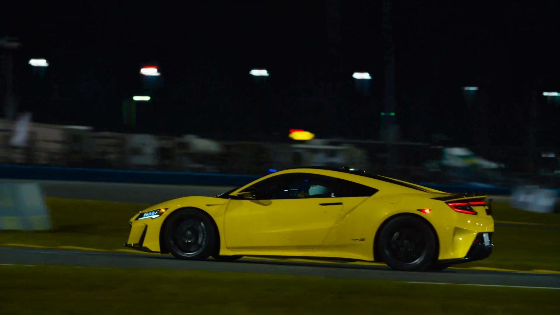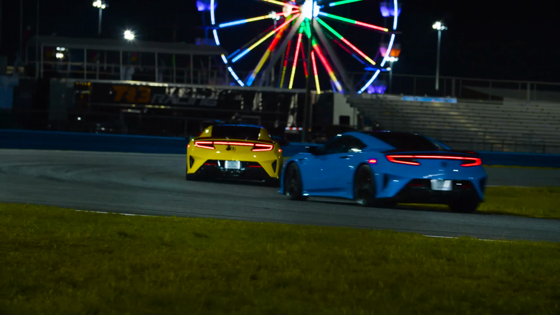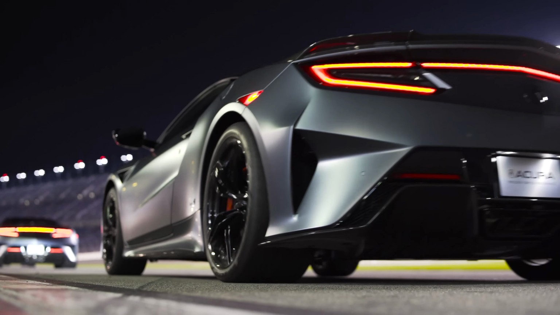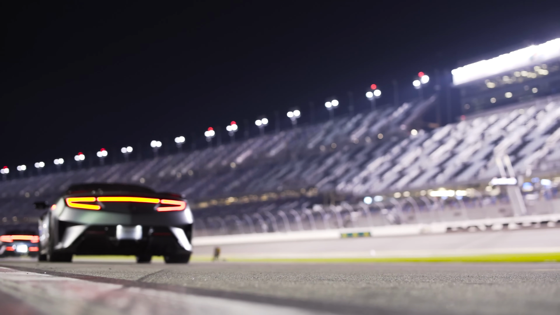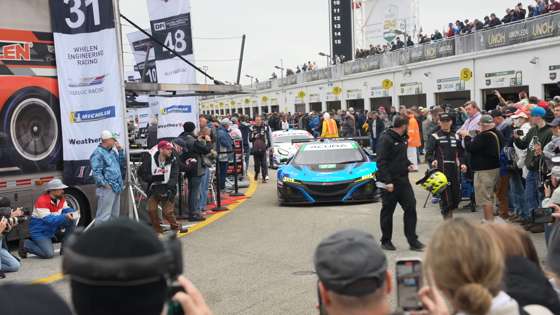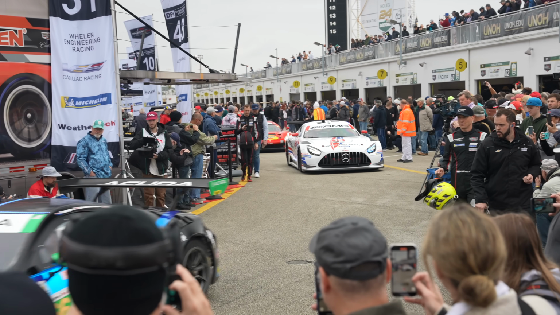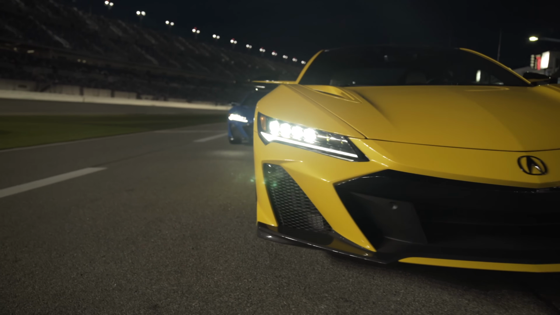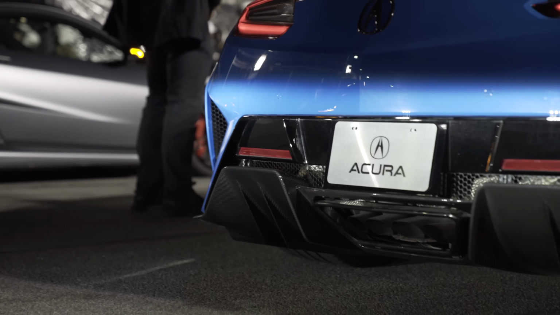They're only making 350 of these. It's gonna be a very rare car. 300 are coming to America. It's a little bit faster than the standard NSX because it has 600 horsepower from the extra boost added by turbos from the GT3 car. Kind of incredible. It's a little bit lighter by about 58 pounds. It's got better aero, a really cool diffuser, and all kinds of funky stuff.